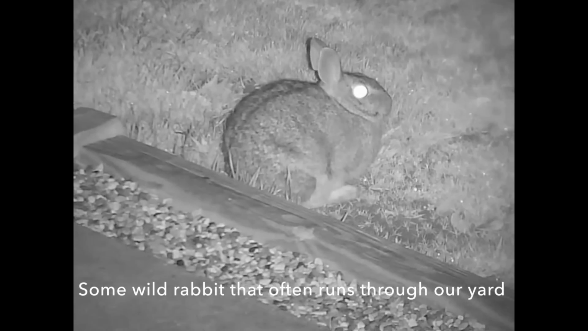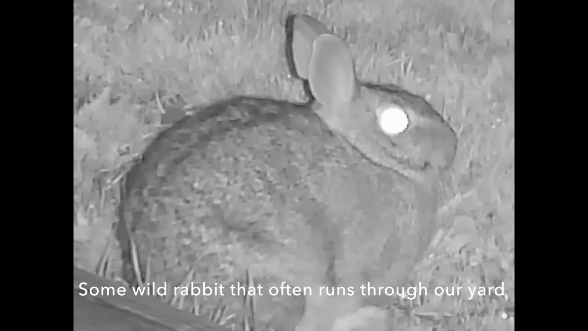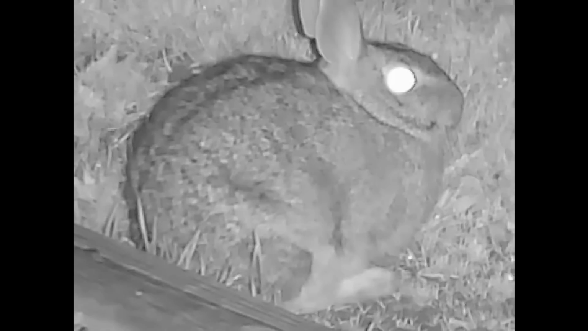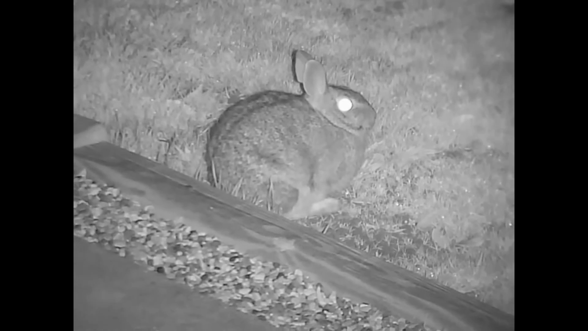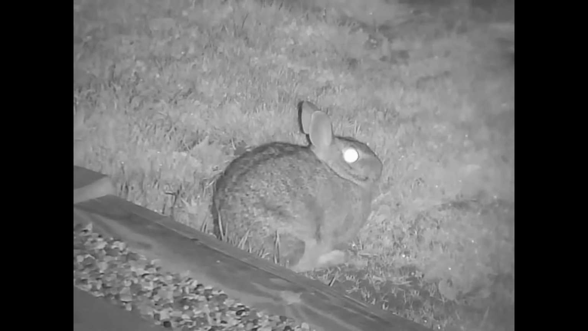And there's Bunny. That's right. There it is at 9 times. I'm probably, I don't know, 30 feet away. You can certainly see the rabbit. Let's try it from another angle.